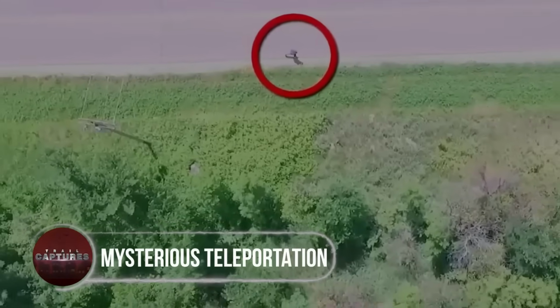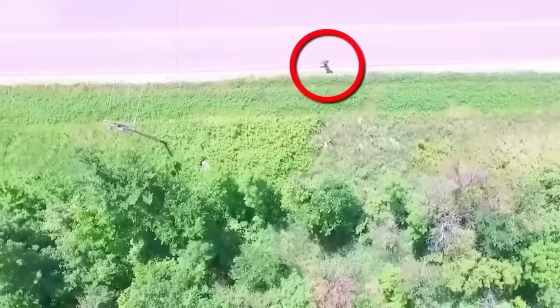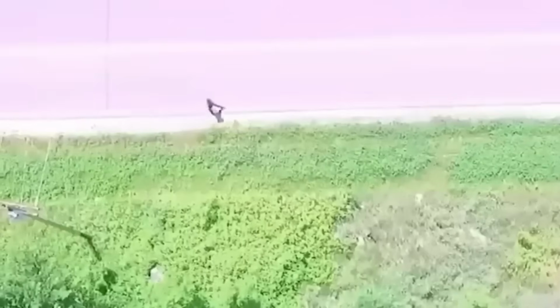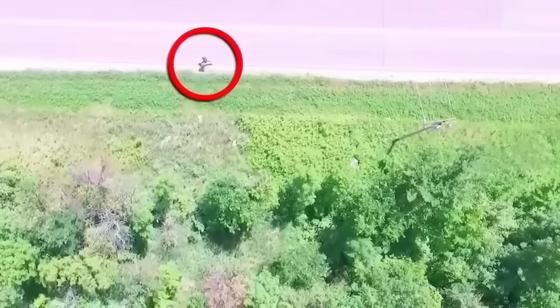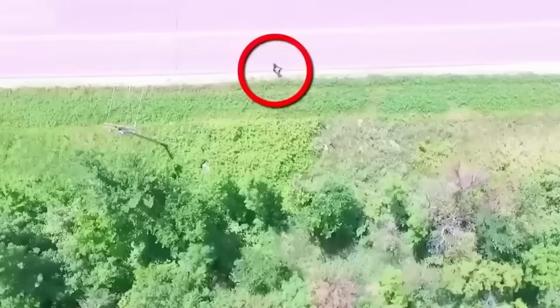Mysterious teleportation. In this intriguing video recorded by a drone in the United States, an extraordinary claim of teleportation unfolds before our eyes. Initially, we observe a man casually strolling by the roadside, when astonishingly, he suddenly disappears into thin air. The mind races with questions. Where did he go? And how did he manage such an incredible feat?